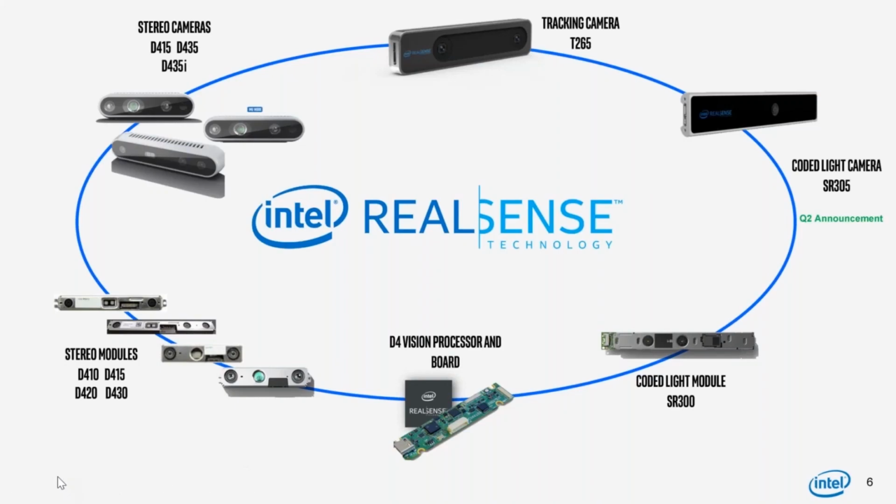This is a good view of all the products that we're offering today, plus a little sneak preview of the SR305, which is in the upper right-hand corner. This is a camera that we have not announced yet. We will announce it soon. It will launch very shortly. It is a coded light camera that we are basing on a technology that we were using before only in a developer form. Now we're making a full productized camera like the rest of our cameras. It will be a low-cost entry into our family.